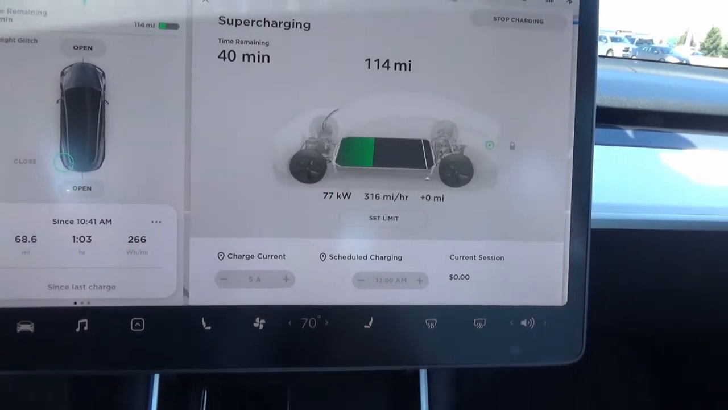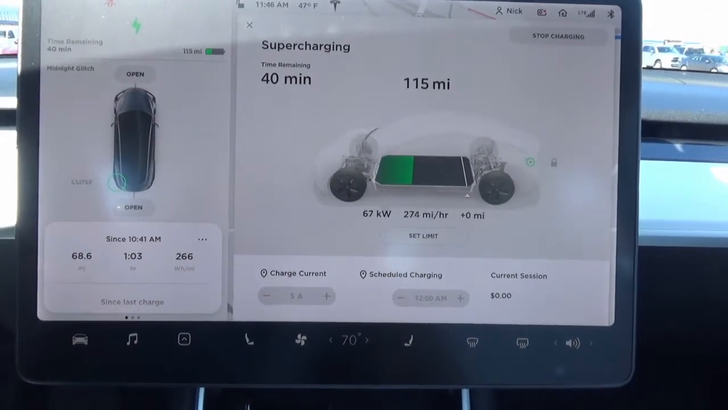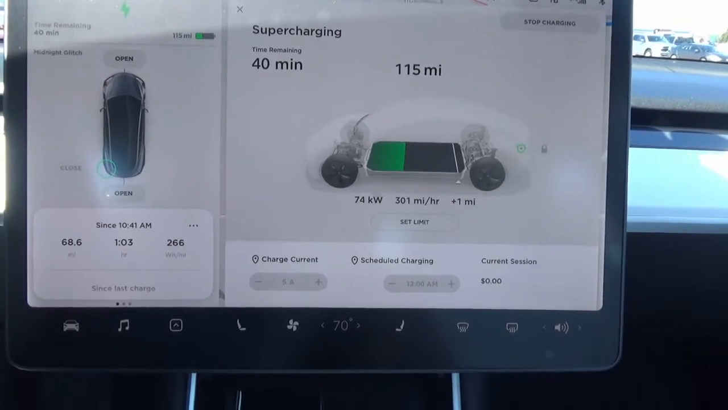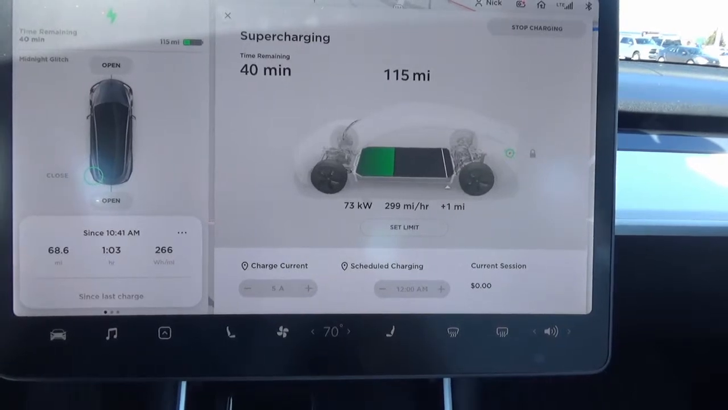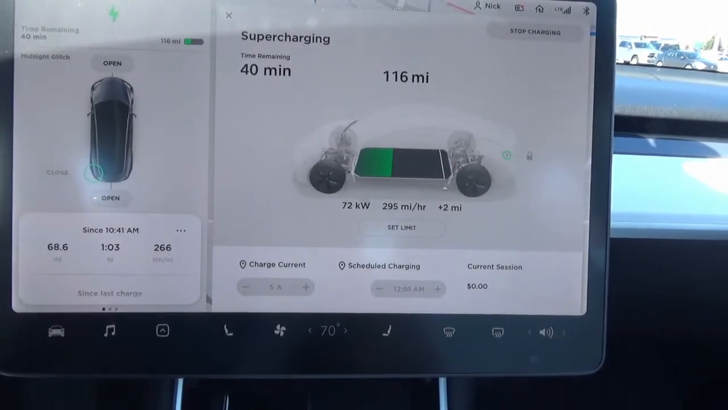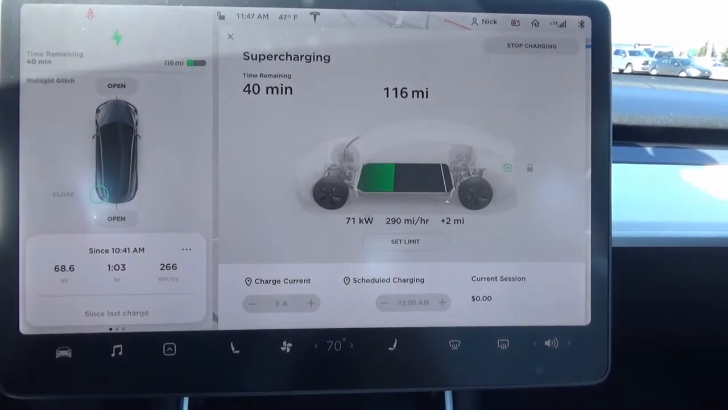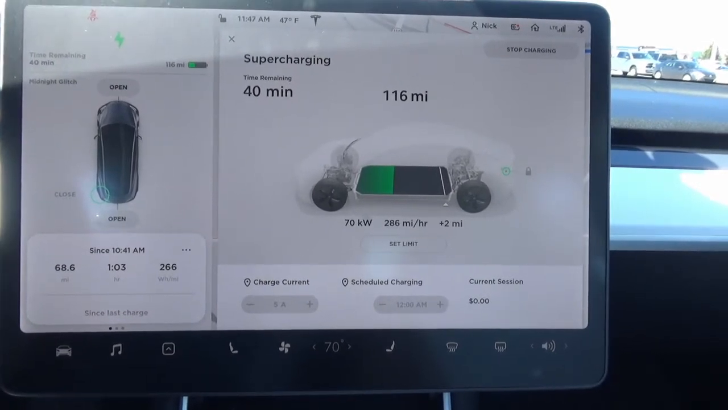Battery's not up to temp because I had limited regen up until I just got here. It doesn't know what it wants to do, whether it's too cold or too hot, so it just, wow. I should be at least getting 90 kilowatt here. It's down to 70, it jumped down to 60. Maybe this stall's not good.